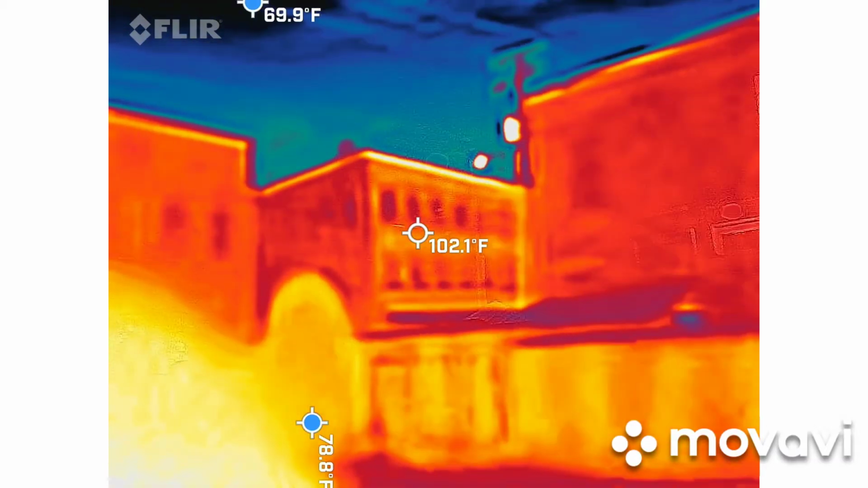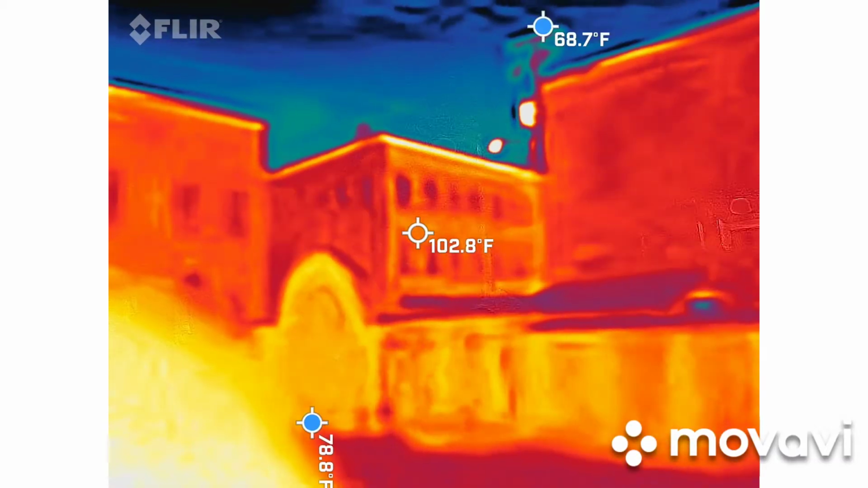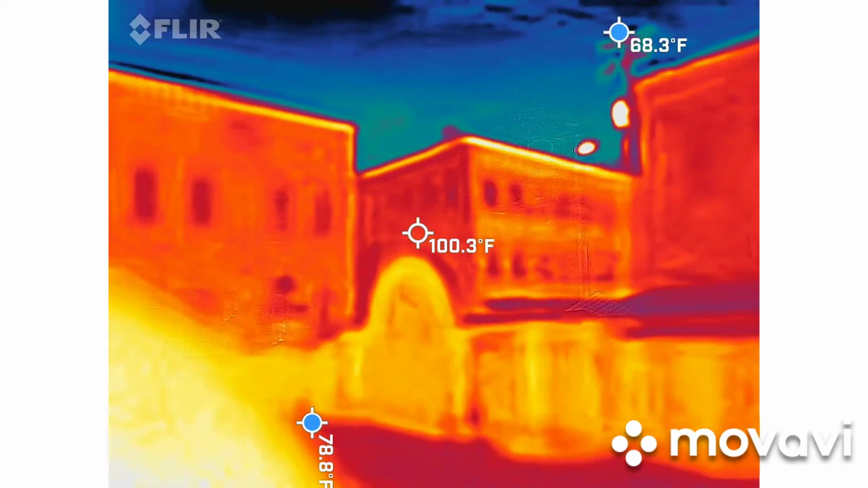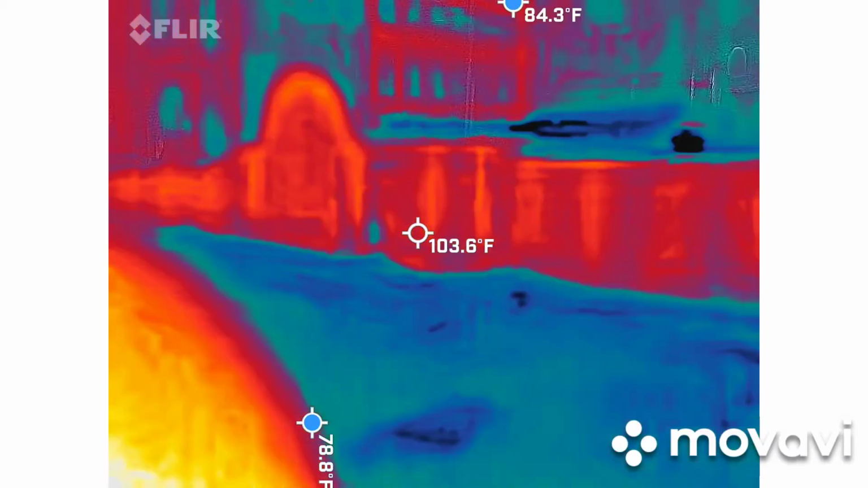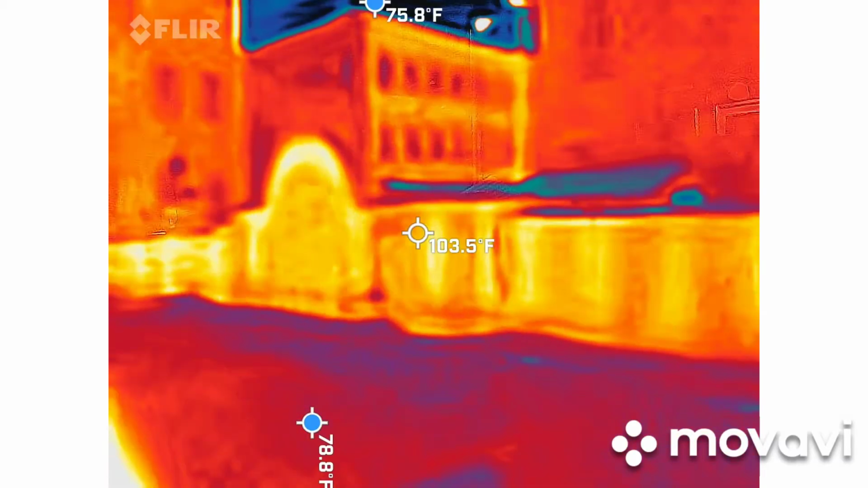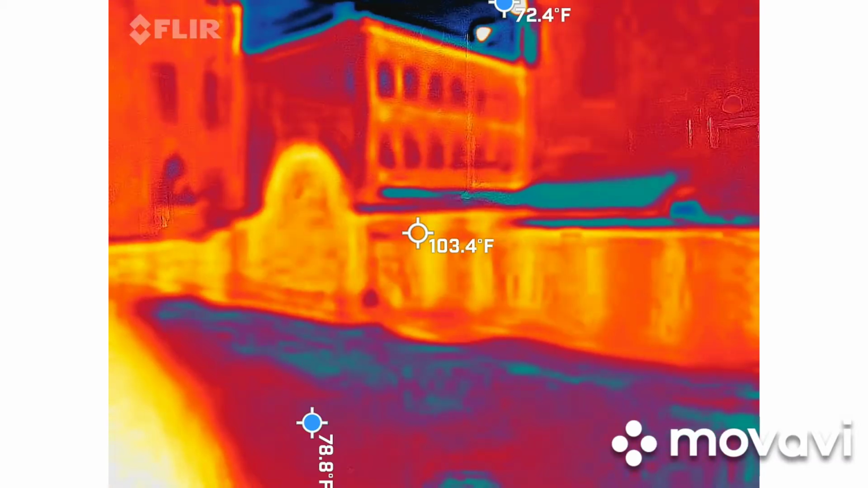But again, you're going to see with certain spots, the temperatures of things get really, really weird. Did you notice the blue dot jumping around? This one? Yes. The blue dot is always going to give you the coldest spot. Why is that one tilted? That's weird.